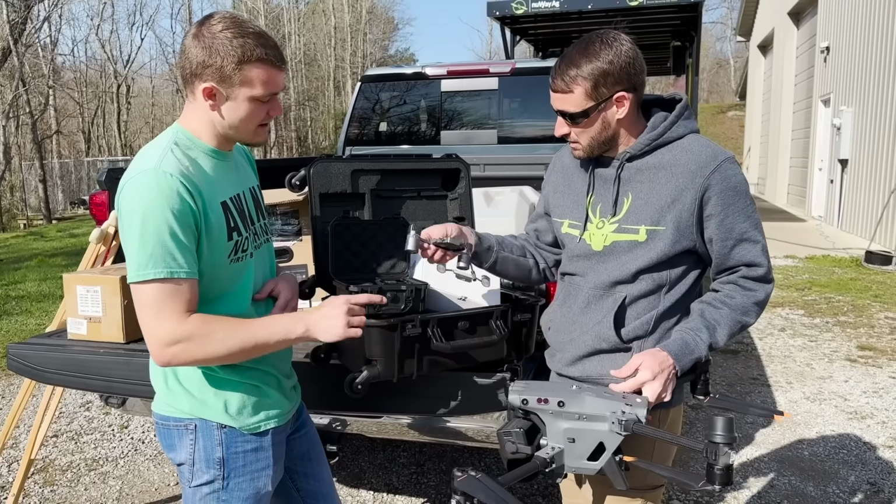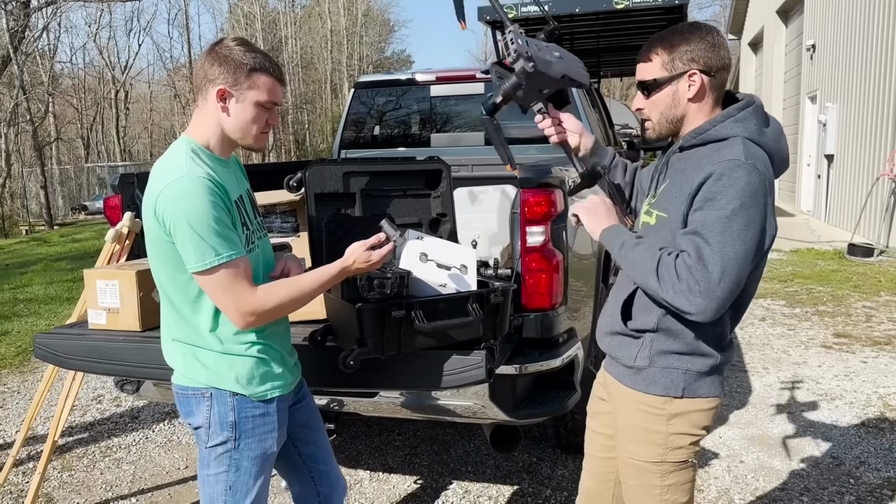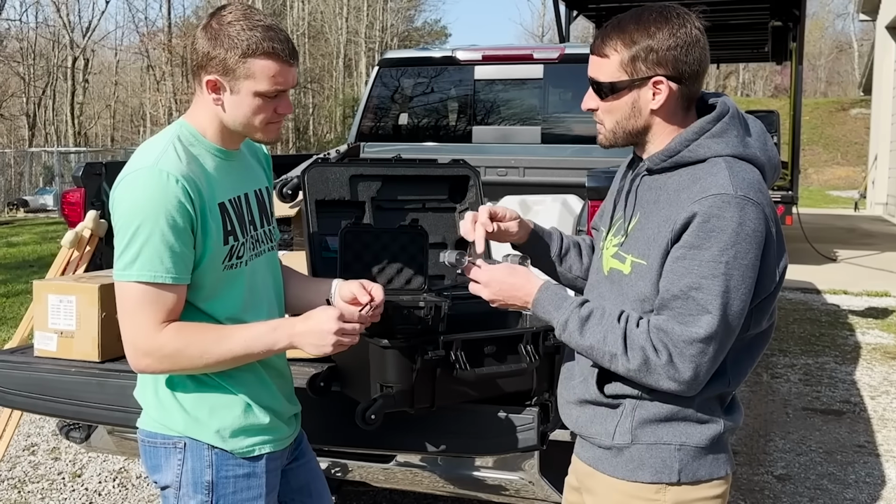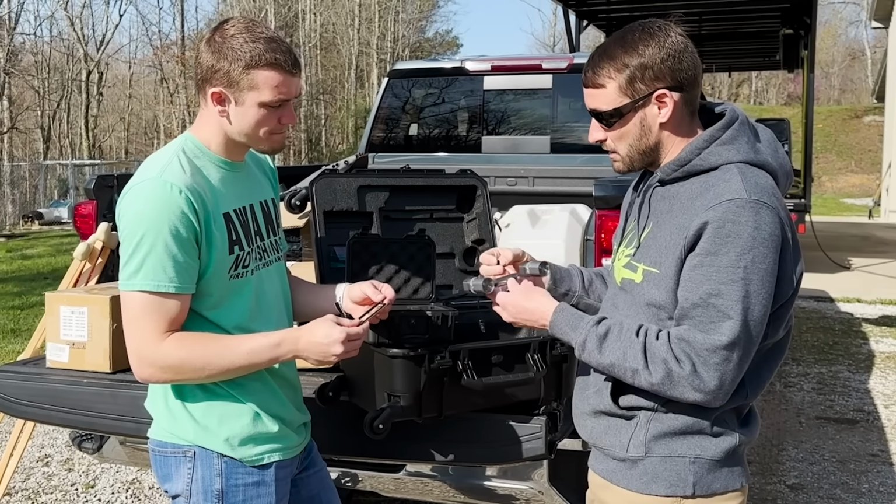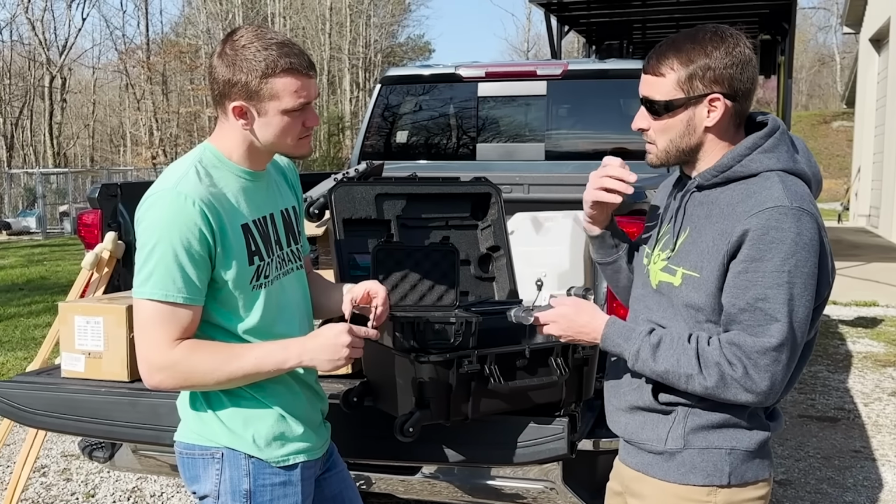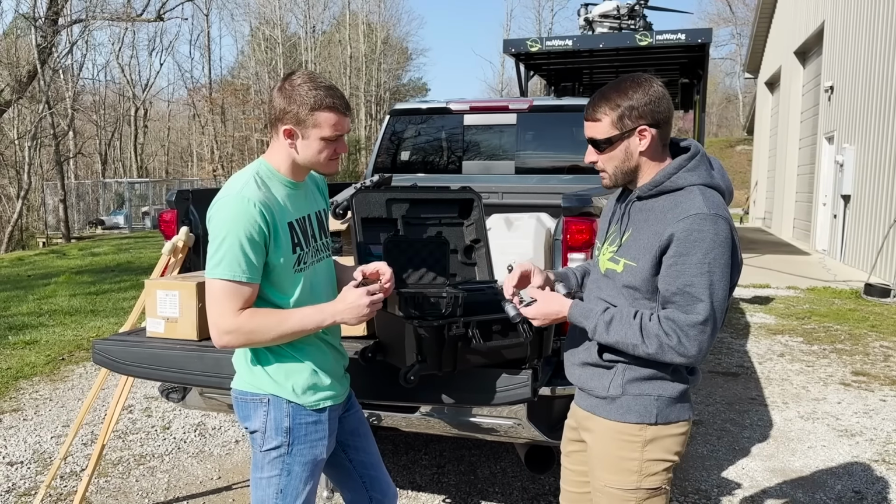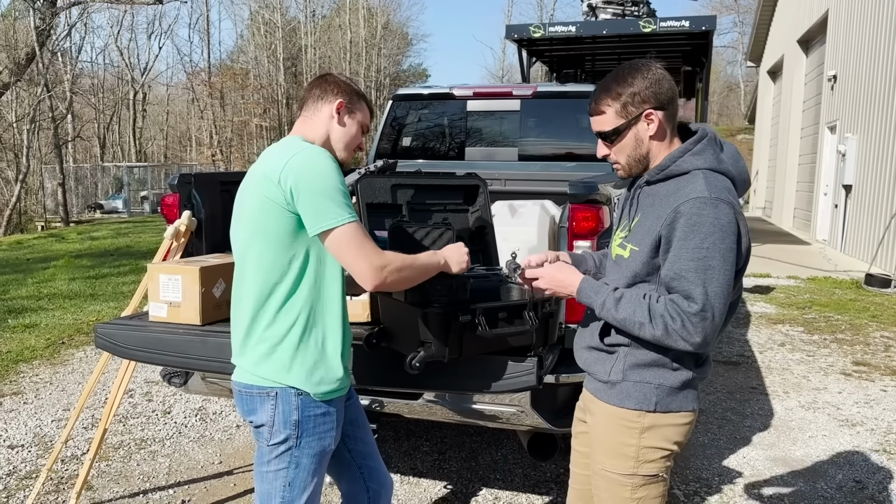Is this white light and infrared or just white light? Just white light. But it's got 2 of them? Yep, 2 of them. You can also put a speaker on it. So if you get into like search and rescue, that type of thing, you mount the light on top of this and then you can talk through your controller. So if you're looking for somebody, you can say, hey, we're over here. Okay. Check out the controller.